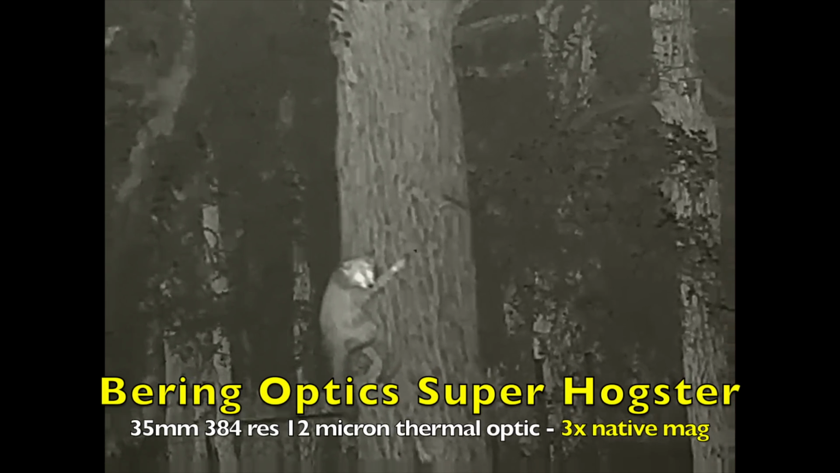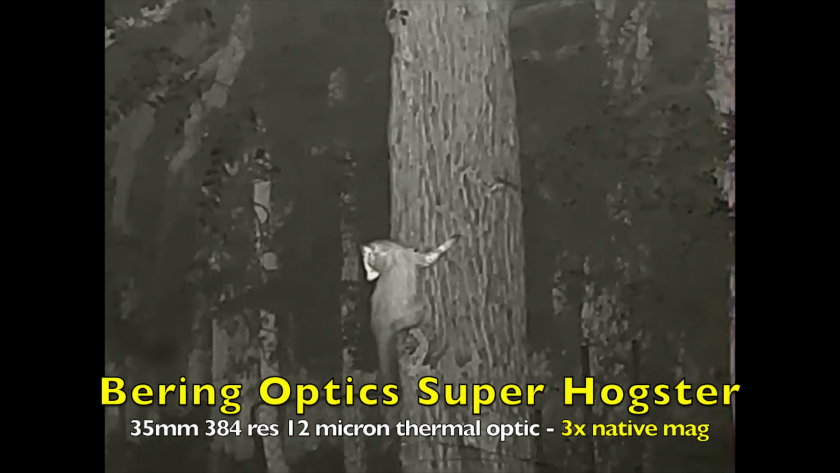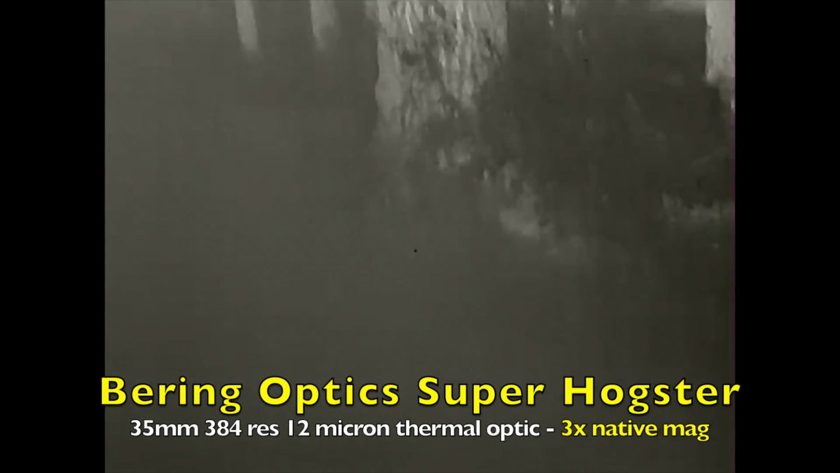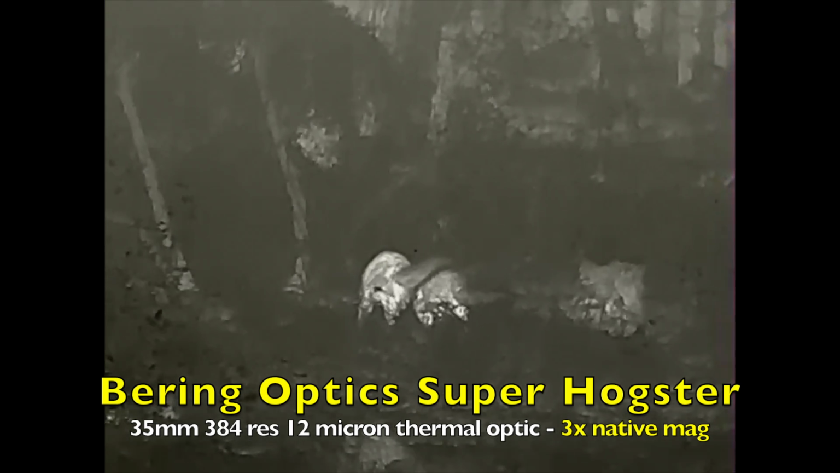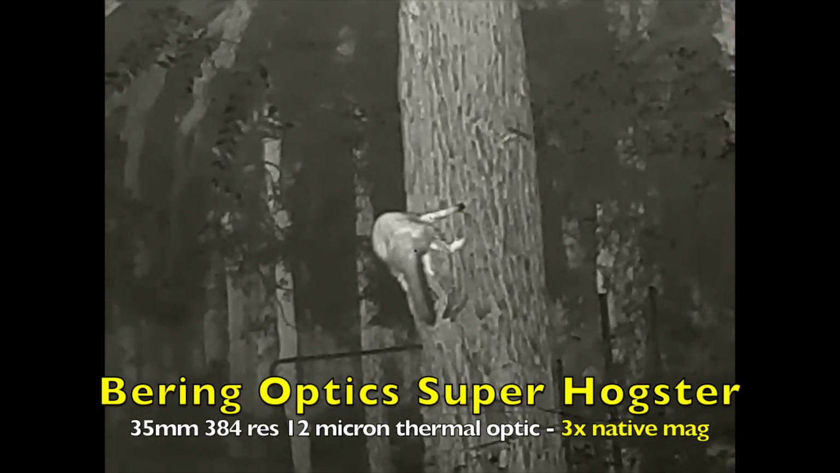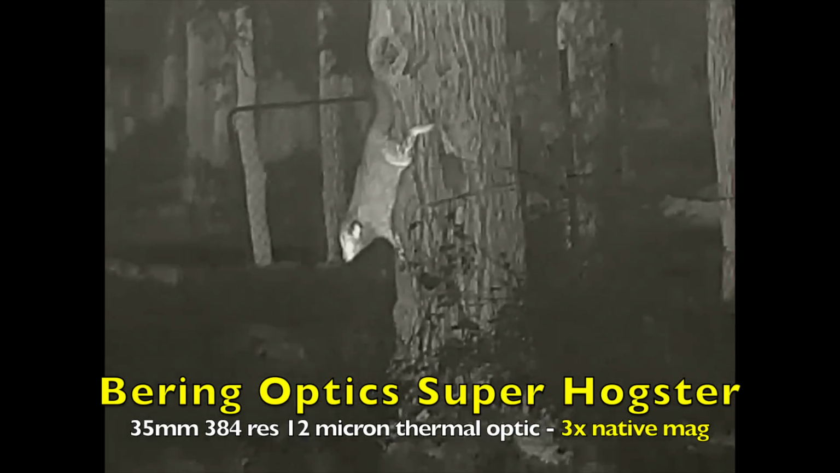Alright, so I'm set up at a pond waiting for some pigs to come in, using the Bering Optics Super Hogster. It's front focusable, so I just wanted to give a clip that shows what some in-close imagery looks like through this 384 resolution 12 micron system. And so that raccoon in the tree is watching these two below in a stealthy manner. And yeah, very impressed with the Super Hogster inside of 100 yards. It'll give you everything you need in terms of image quality. Just wish it had some audio capability.